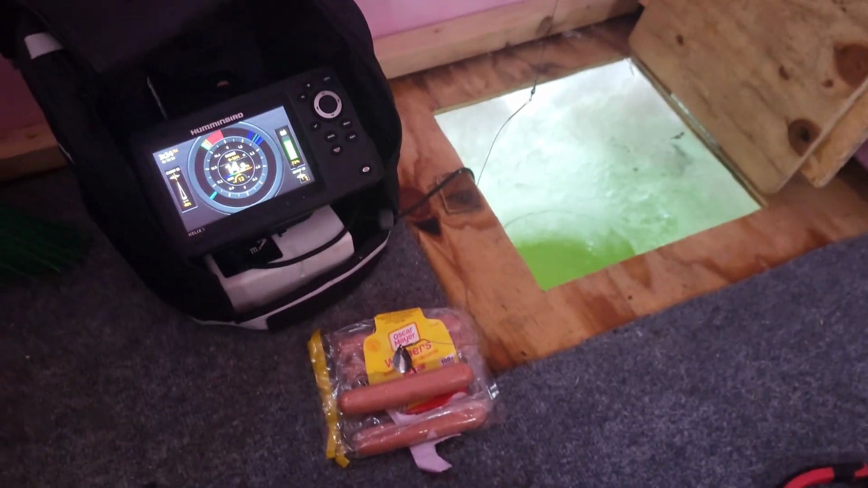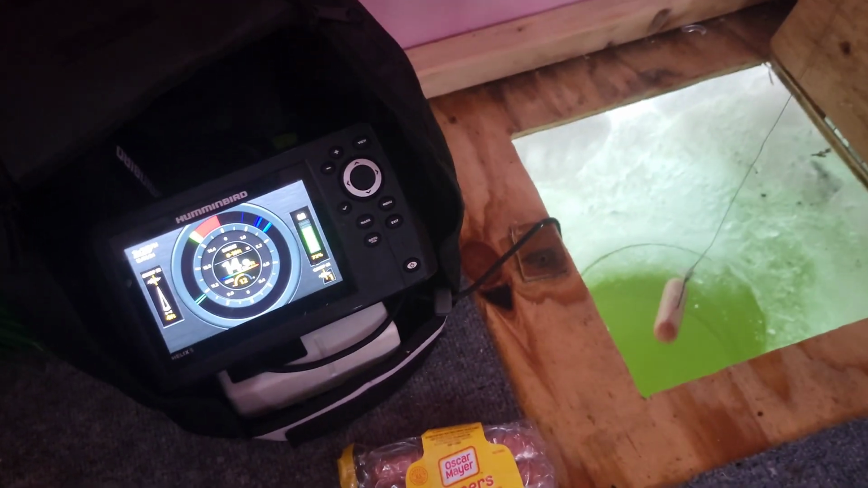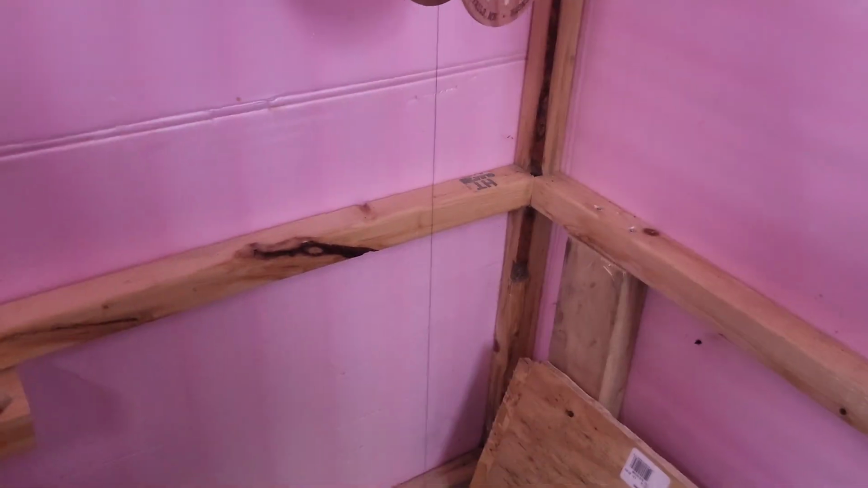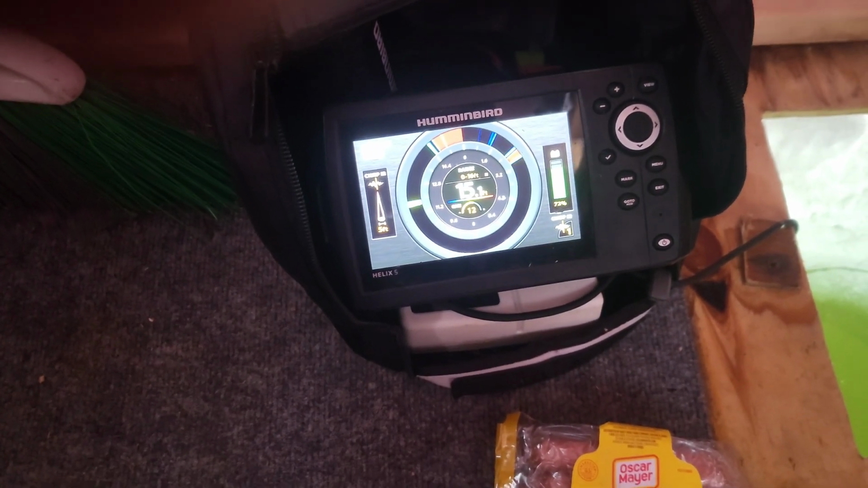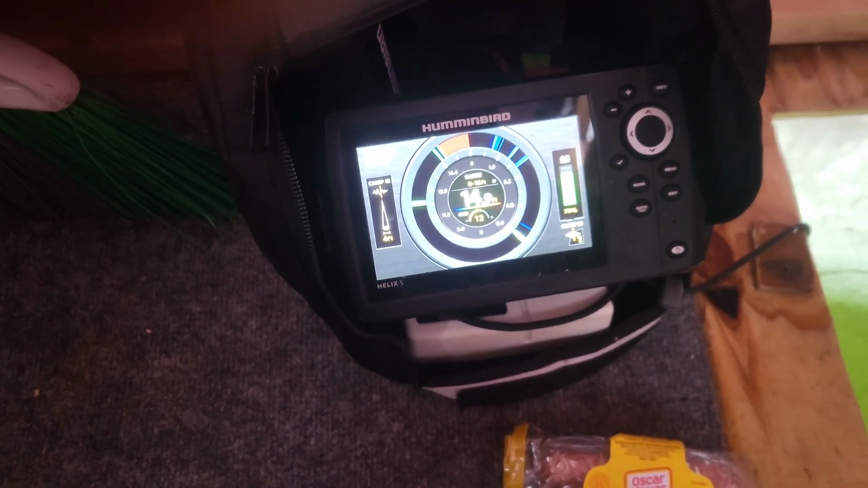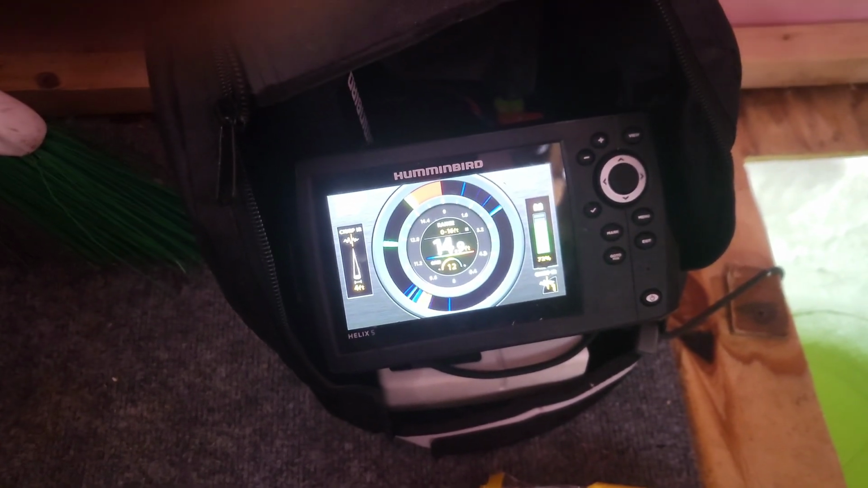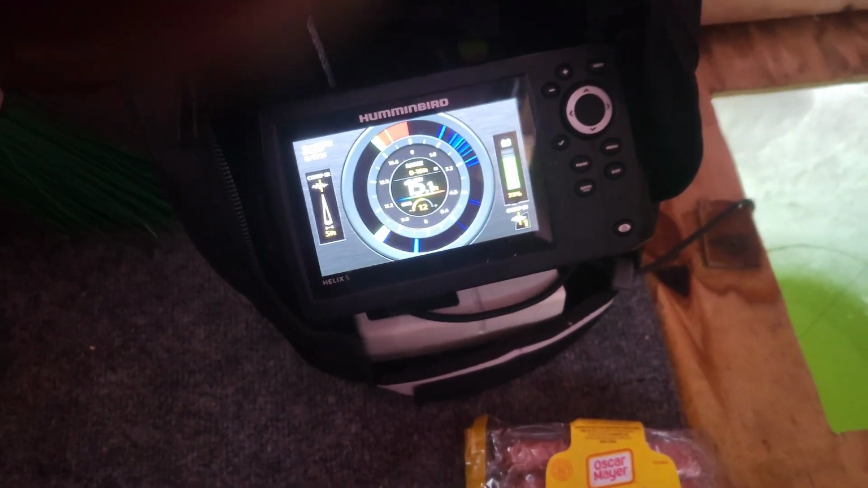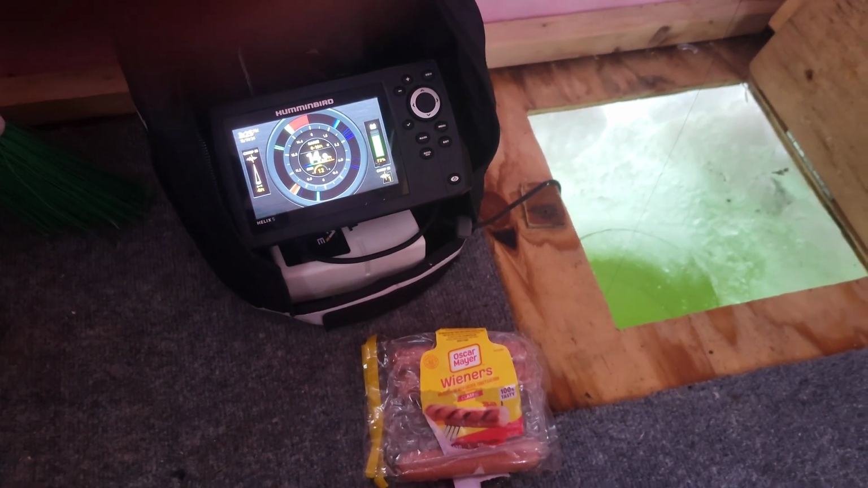Then I'll show you how I use it for setting up my rattle wheel. So we'll drop this down. I think the other day I was down 10 feet. So I'll just drop it down. There's a fish down there about 10 feet, 11. All right, about there, I'm going to put this bobber on to mark the depth. So the next time I drop it down, just go to the bobber.